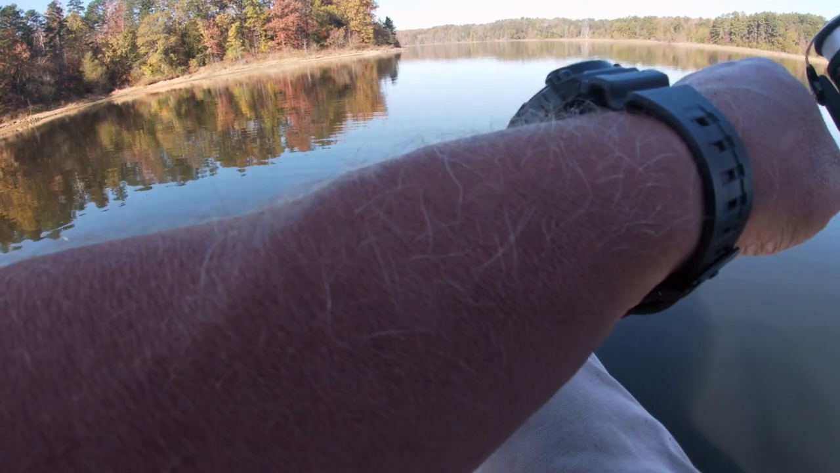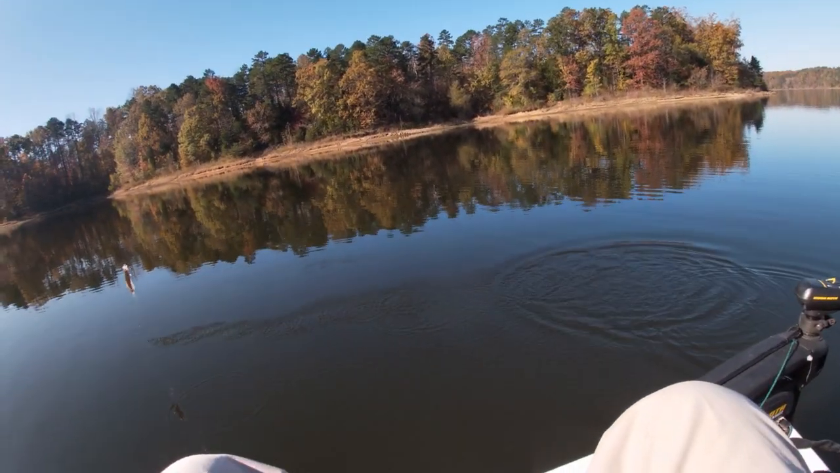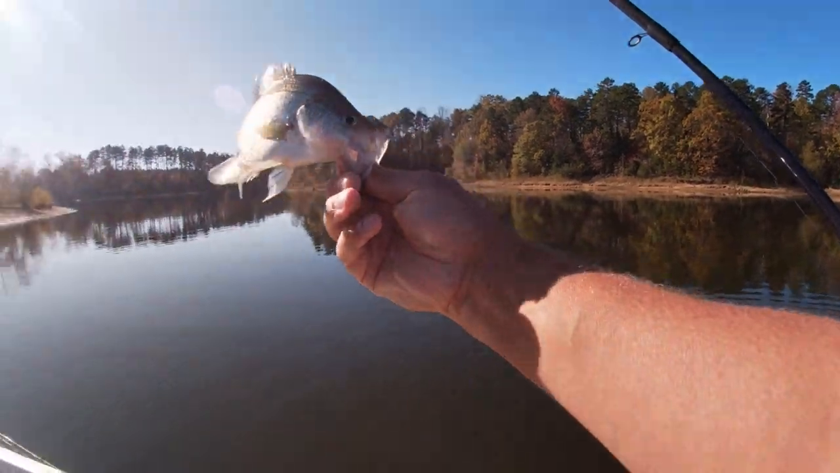There he is. He come right on up out of that brush and got that. Boom. Good crappie.